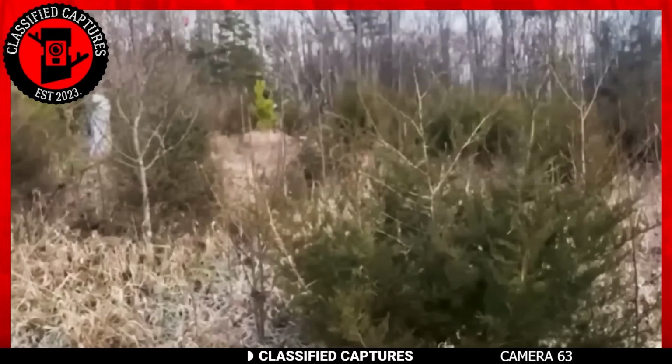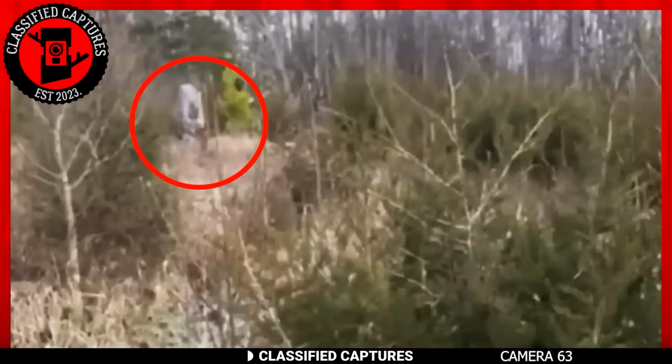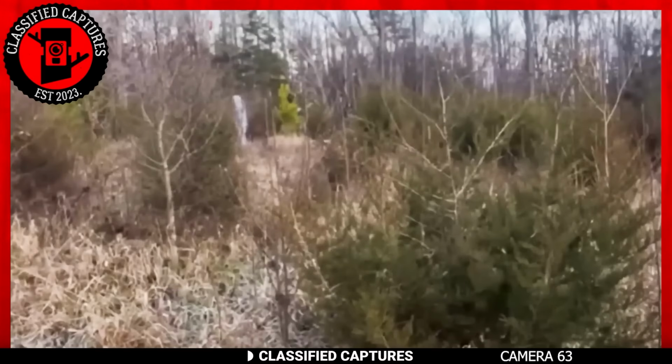If you take a look at this trail cam footage, everything seems fine at first, but only after a few seconds, if we focus on the left side of the screen, an ominous figure suddenly appears and moves in a strange pattern, shifting from left to right and then back to left.